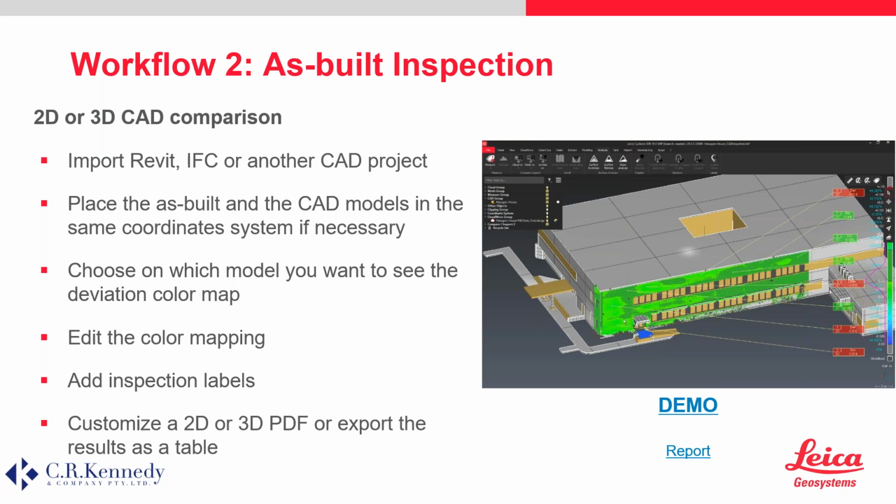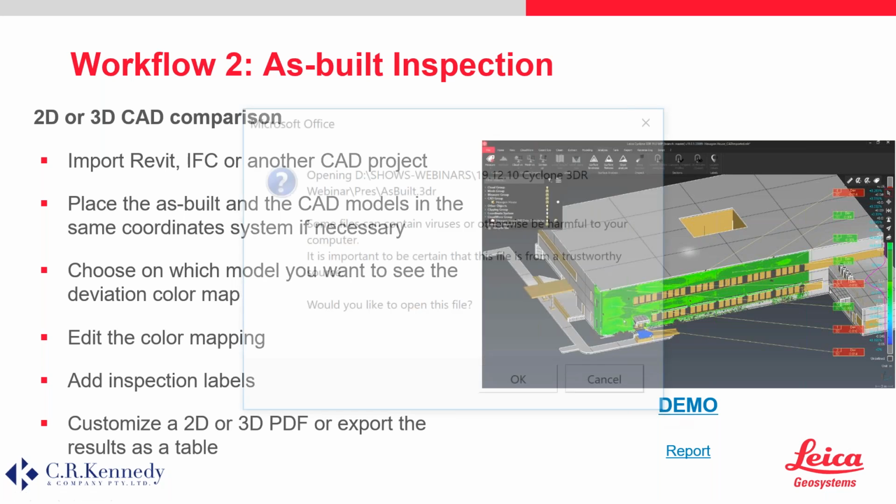What's exciting now is that Cyclone 3DR can also import Revit and IFC files straight away, which means that when you have the model of the building you're working in, you can easily scan it and then compare your scan straight to it to understand whether everything is in order or not. So we'll switch to the demo.